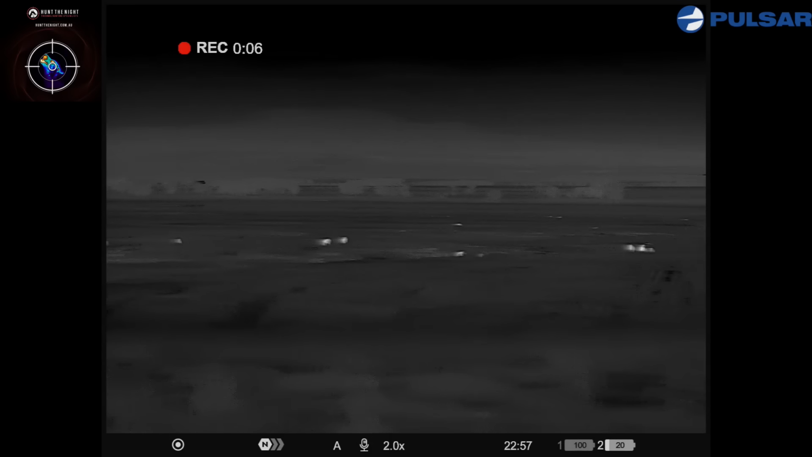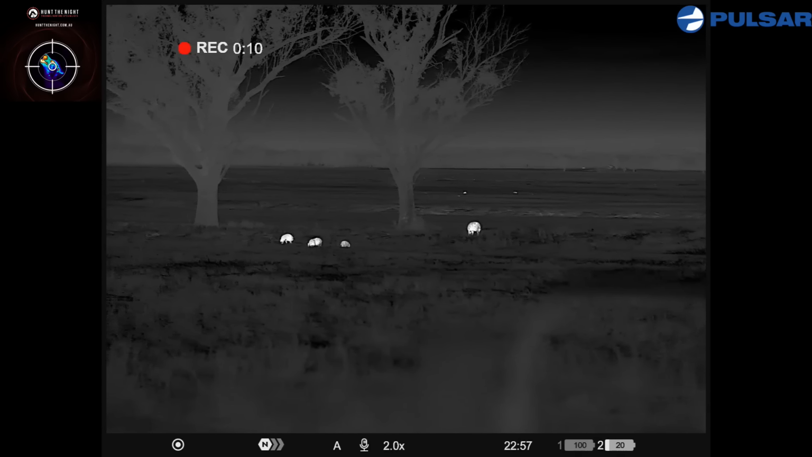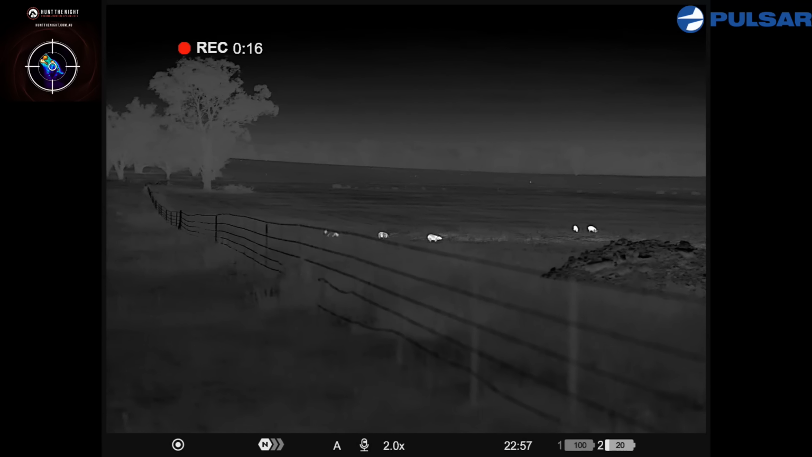Look, this one, to be blunt, was an absolute shit show. I couldn't shoot to the left where all of those pigs ran because Bucket's down there in the vehicle, safety first and foremost. So as I've panned back to the right as the other animals were retreating in that direction, I didn't pick that contour bank and the pigs disappeared straight over the back of it. Cheeky buggers.